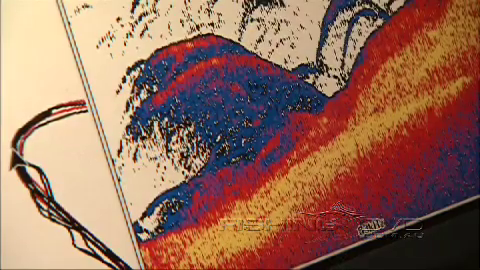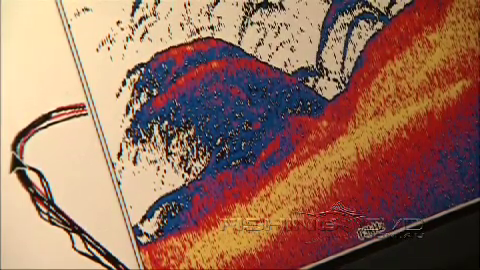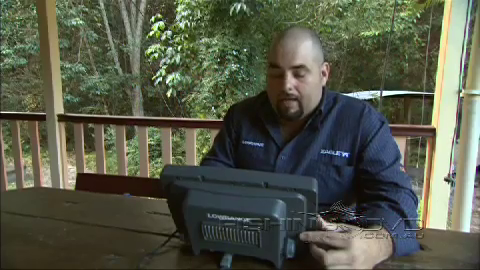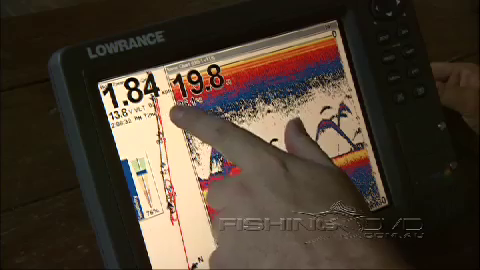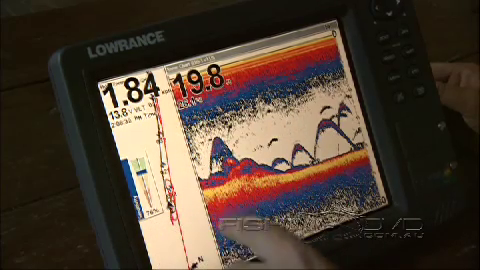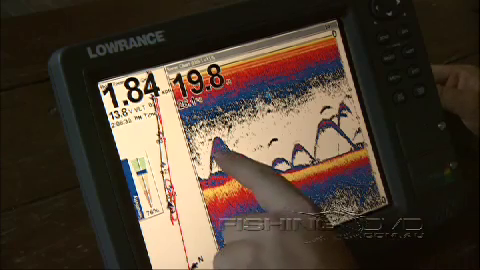This is a JPEG that I took, and this is at 83 kilohertz. You can see on the bottom of the screen how the unit will list what frequency it's in. So I turned the machine on to 83 kilohertz because I'm in 20 foot of water, about 19.8 feet. That 83 kilohertz beam gives me a much wider view of bottom. So I'm able to pick up these fish, and you can see I've got a couple of active barra. It looks like you can see the tip of another barra there.